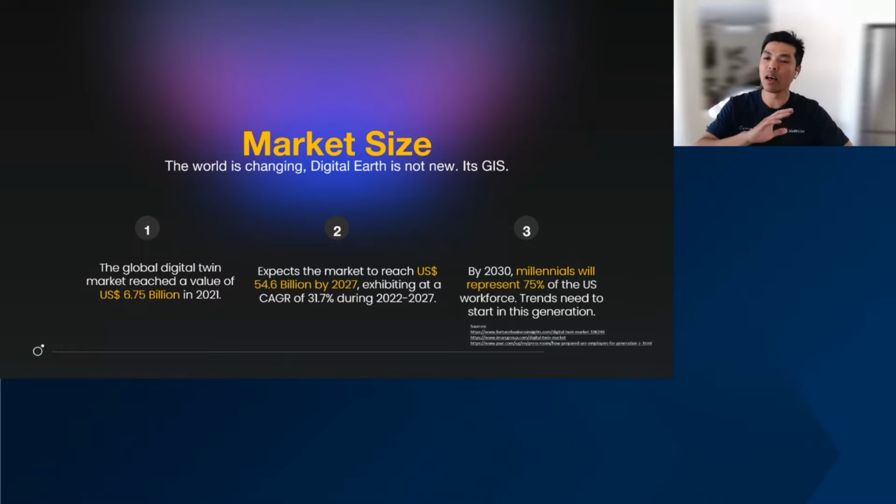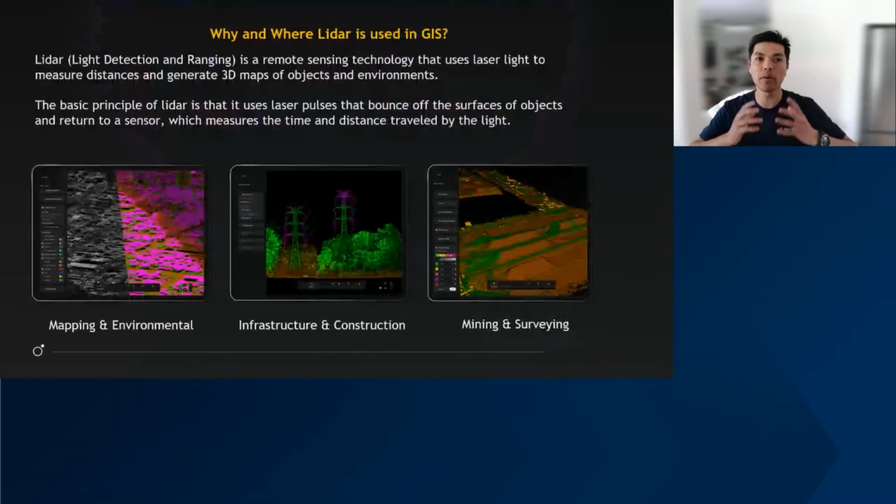Now, Lidar is going to be the main data source for contributing to this big market size that is trending upwards. And what I want to do is I want to talk about why do we want to do it? Why do we want to use Lidar? And where is it going to be a big influential pivot in GIS and digital twins? So we need to step back and we need to see what is Lidar and how does it work?